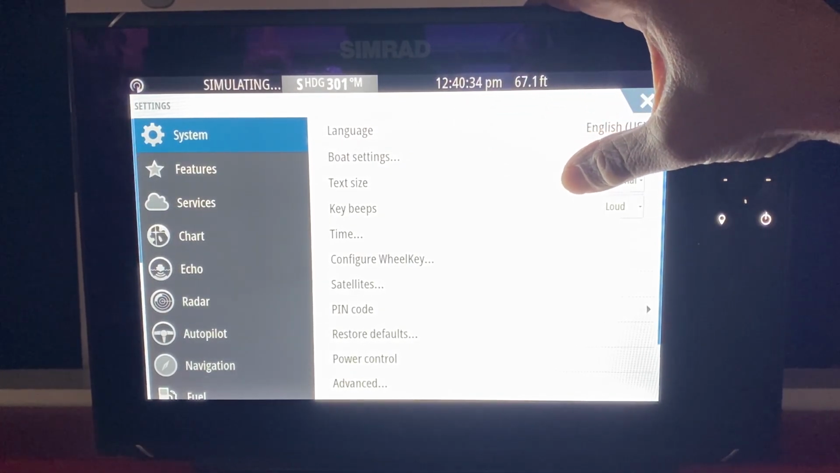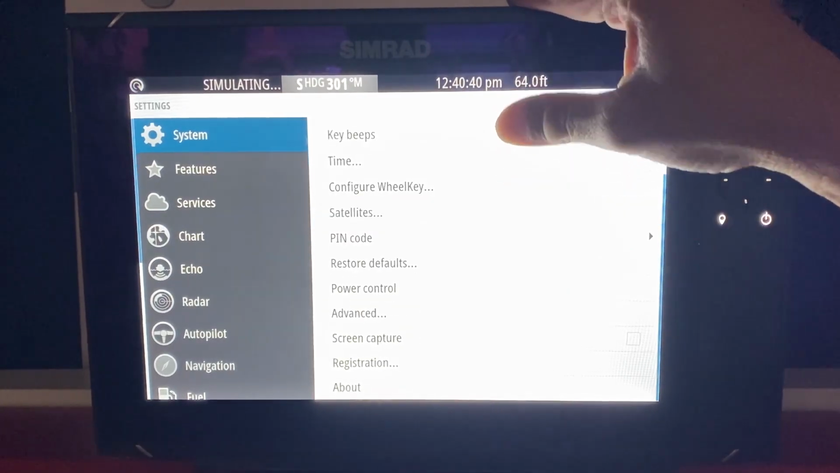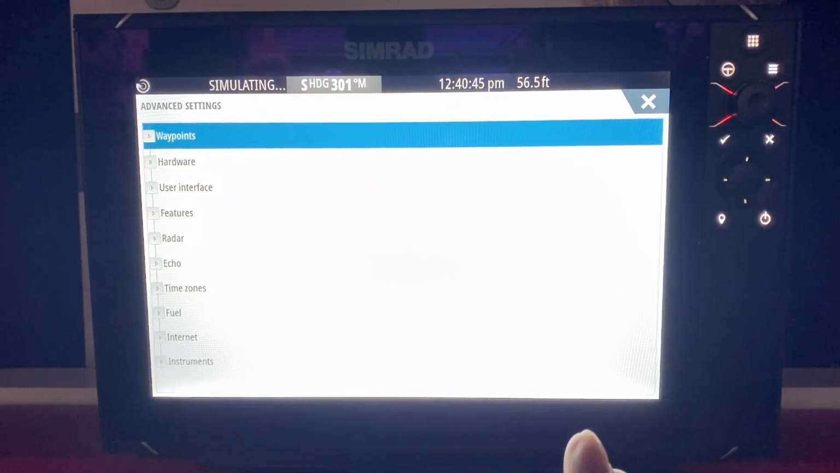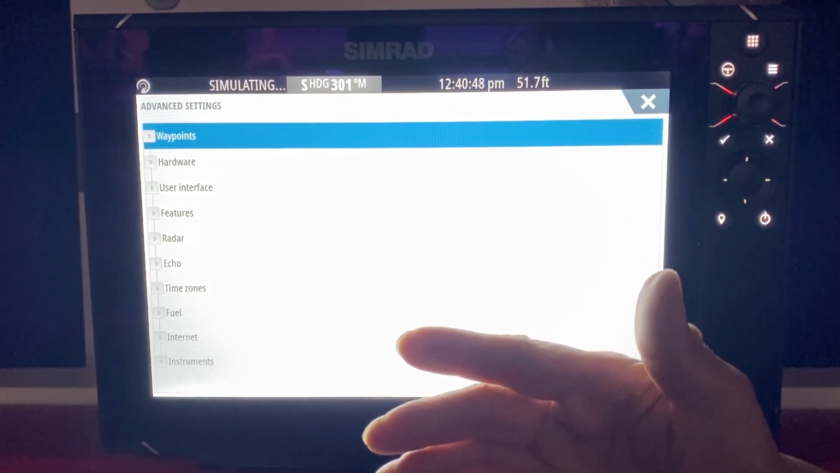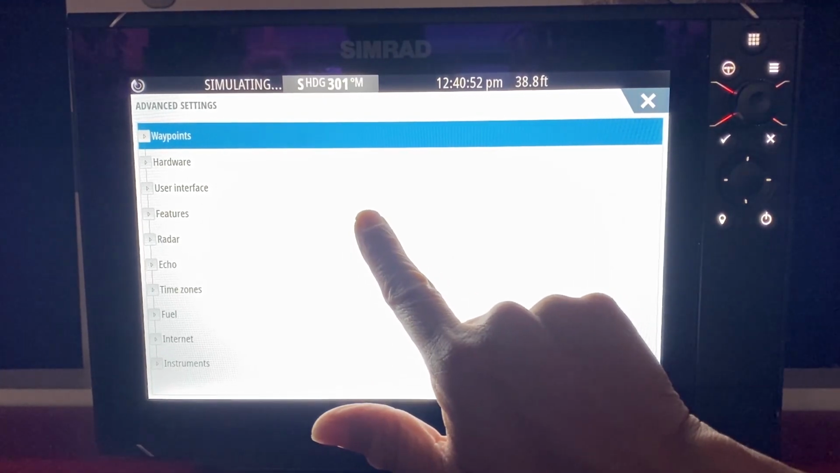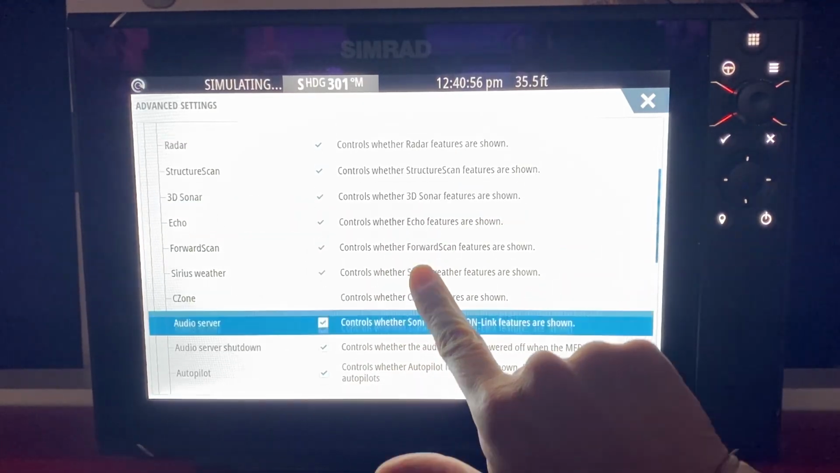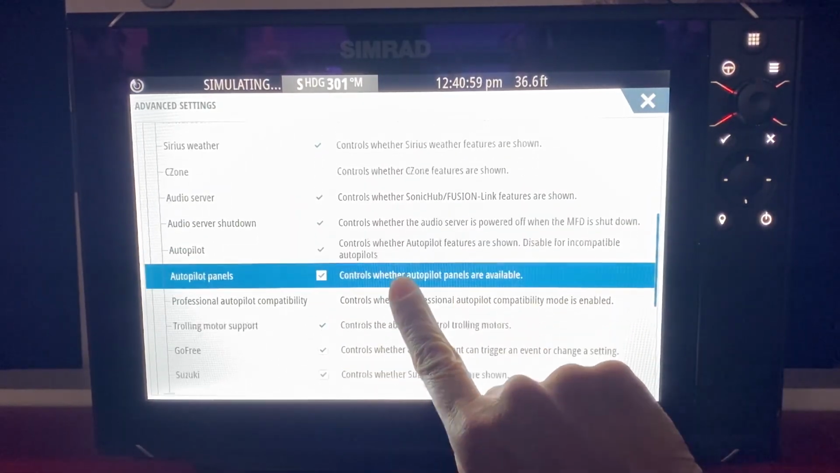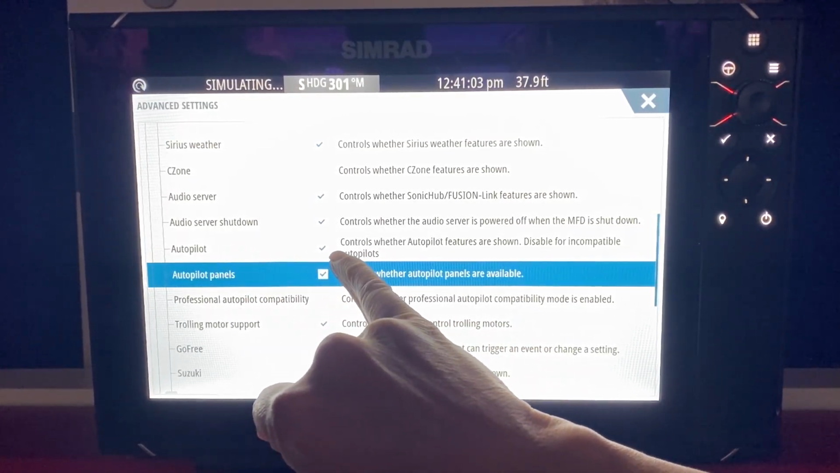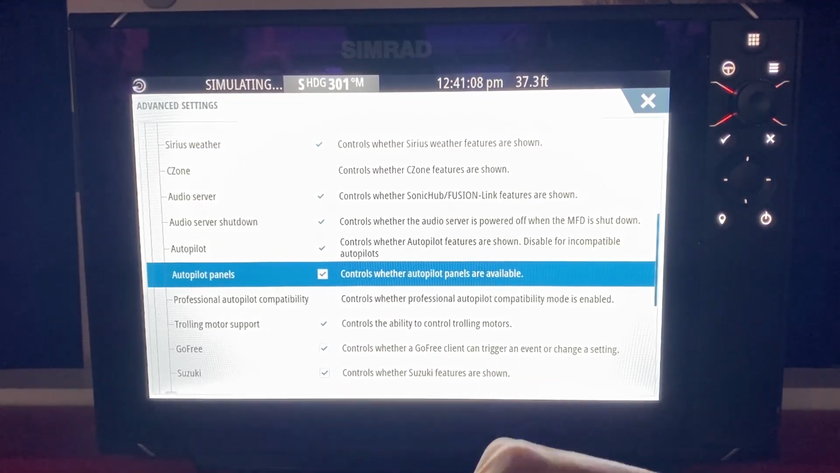English is good. Text size is normal. Key beeps are loud. We're going to go through this unit, go to advanced. Your unit is smart, it's built in. When you plug in an autopilot, when you plug in a radar, if you plug in a sonic hub, it'll be under features and it'll turn it on for you if it's not already turned on. So a lot of times you can check if it's communicating or not. If it's not communicating and you have an autopilot, the check mark will not be there. The unit itself, as soon as you plug in an autopilot, it should recognize it.